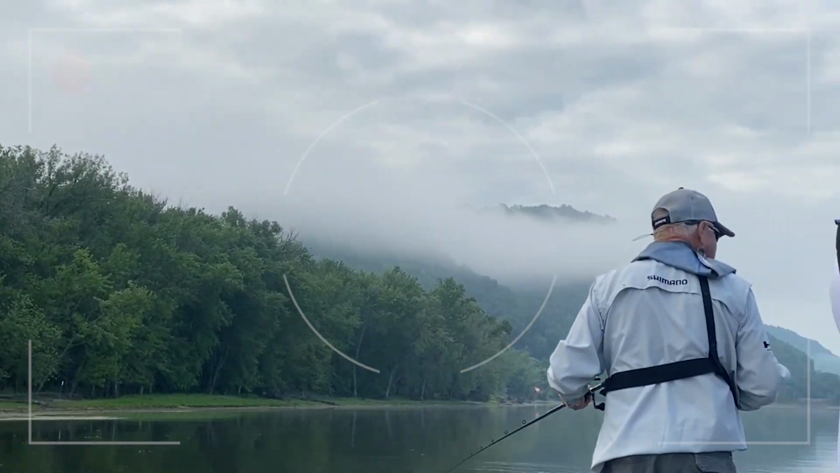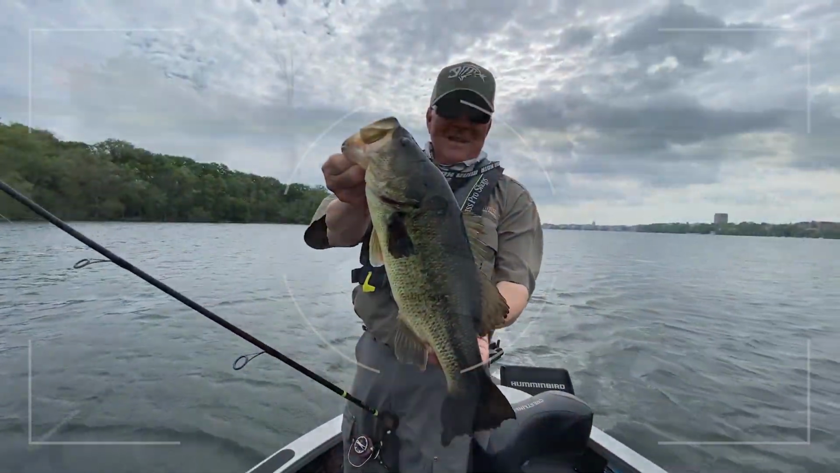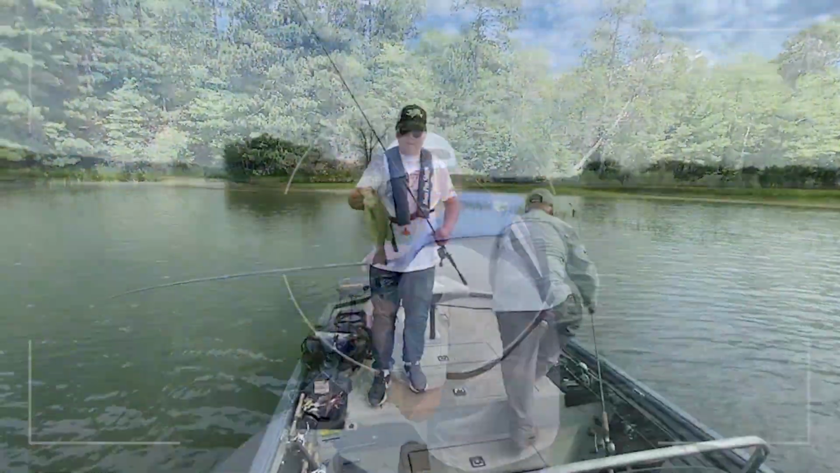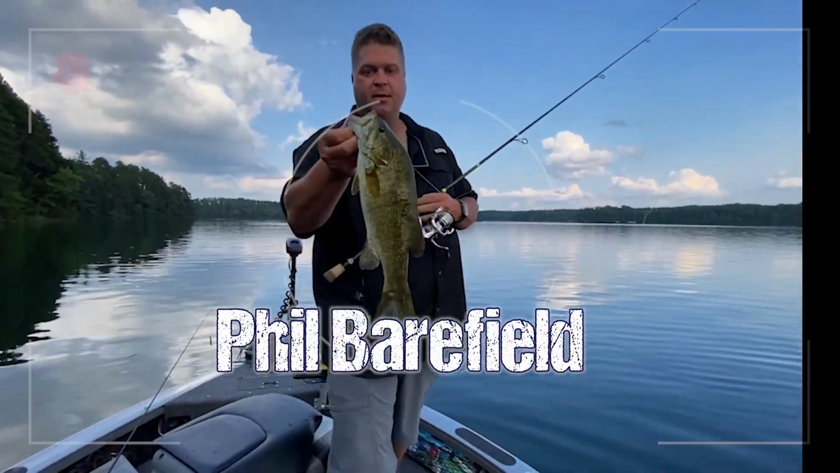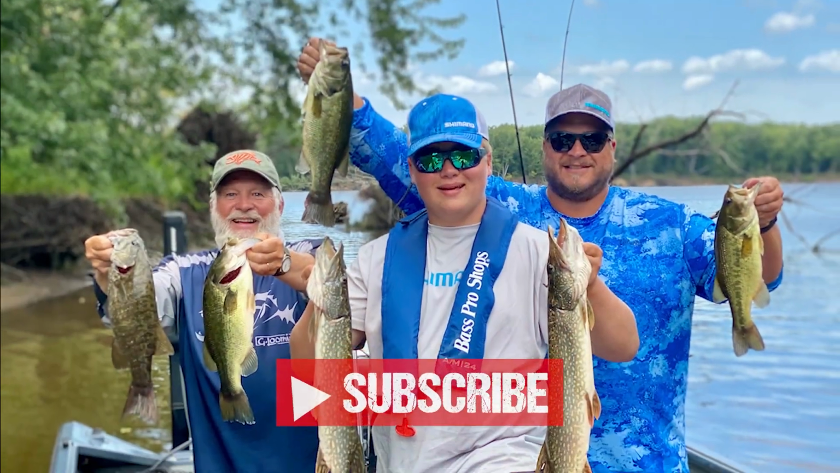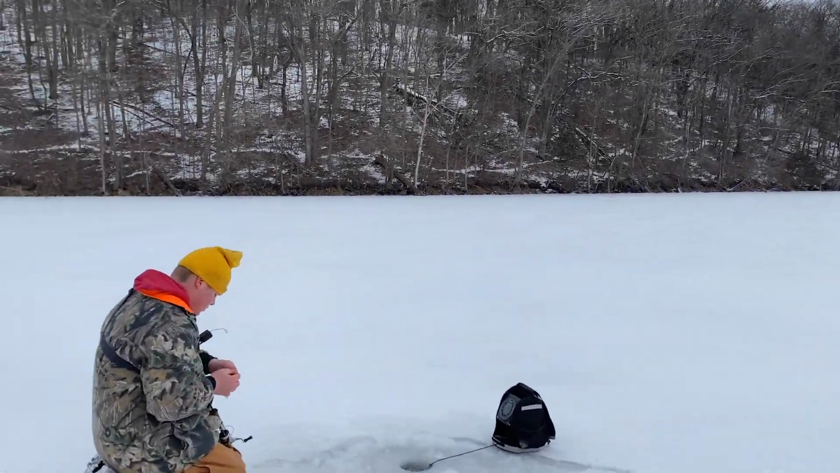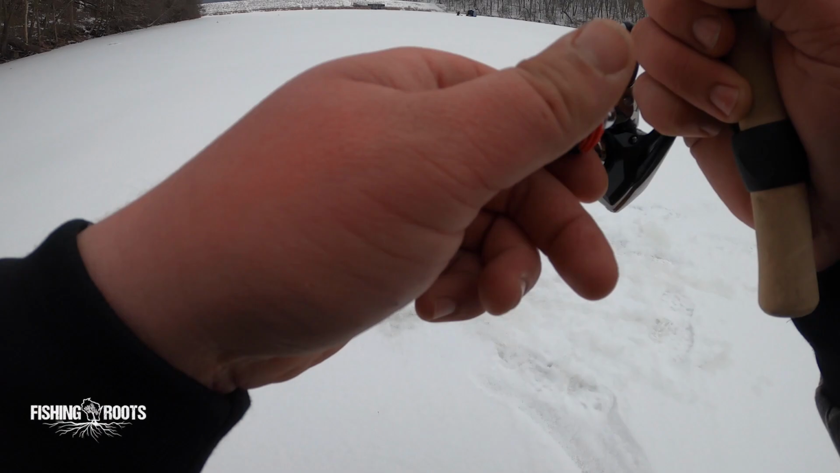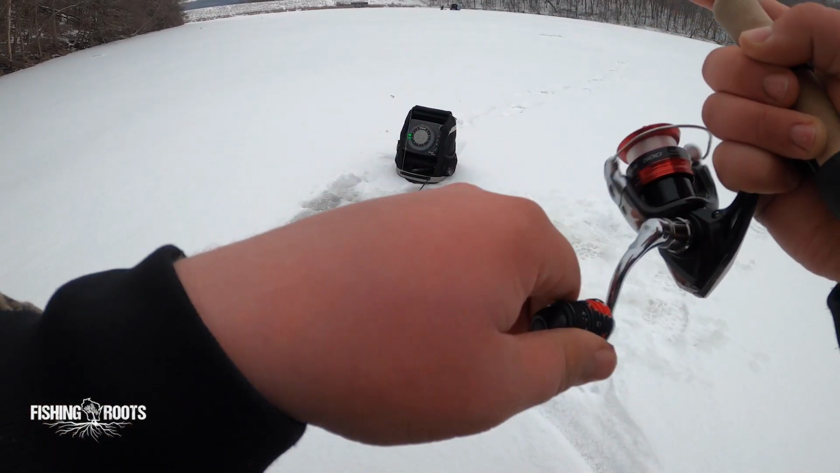What's Fishing Roots? My old man is a 30-year full-time professional fishing guide. Quite honestly, one of the best fishermen you'll ever meet. My son is the most obsessed fisherman you'll ever meet. And me, I'm a fisherman with a particular set of creative skills. Three generations snagged on fishing. Welcome to Fishing Roots. On this episode of Fishing Roots, we're hole hopping across southern Wisconsin, and we'll even share a tip that could help you catch more.